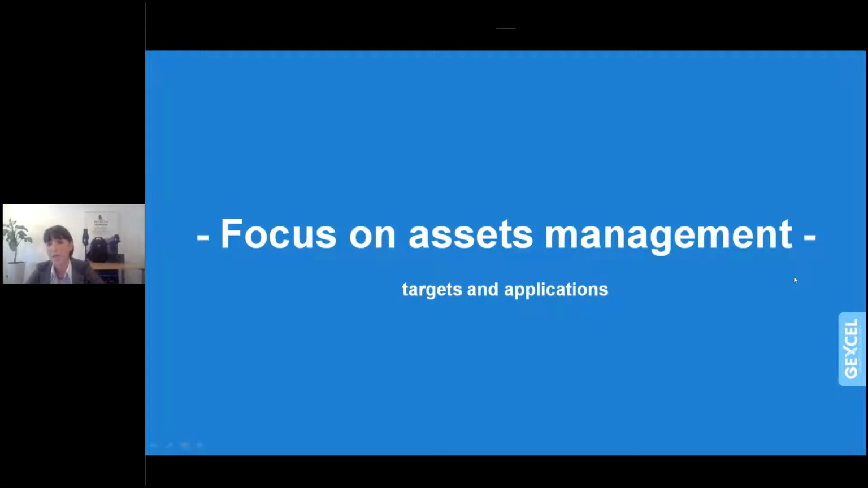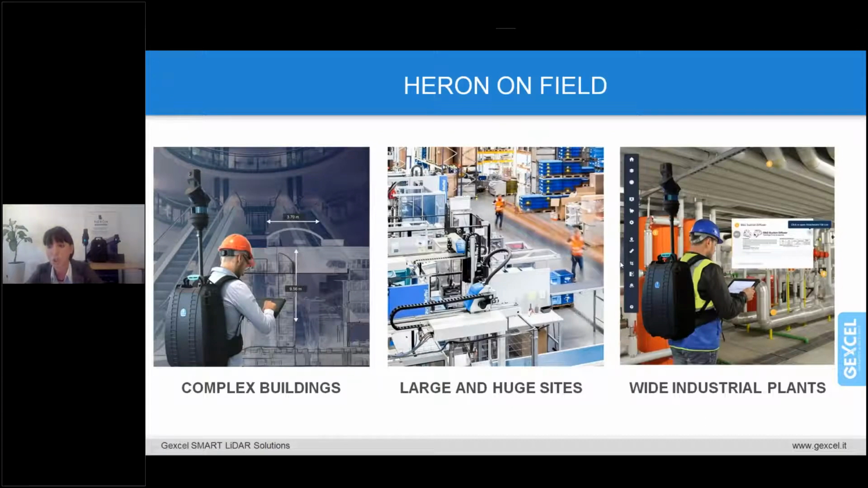And as you guys know better than me, nowadays there are so many ways to do this that sometimes there is confusion on the operative method. So in this scenario, the HERON technology starts to get pretty interesting and even indispensable if we think about complex and multi-level buildings, huge real estate assets, and wide industrial facilities.